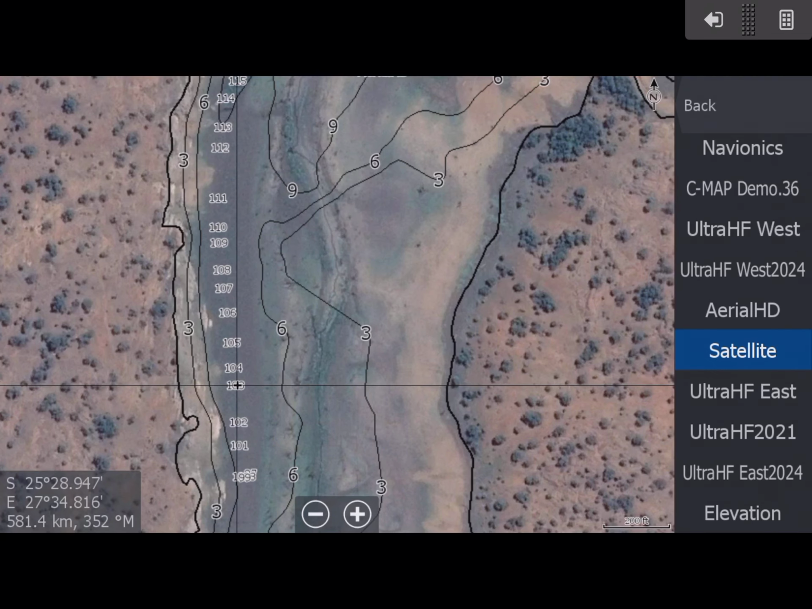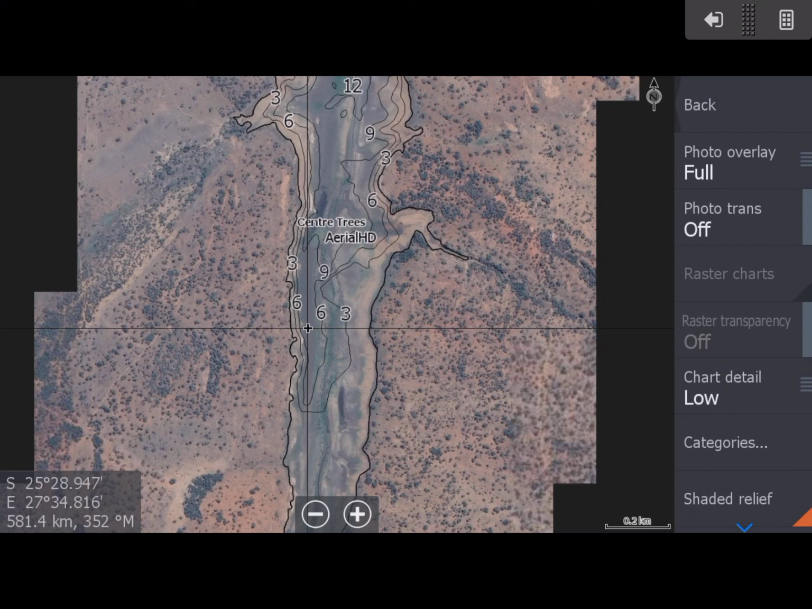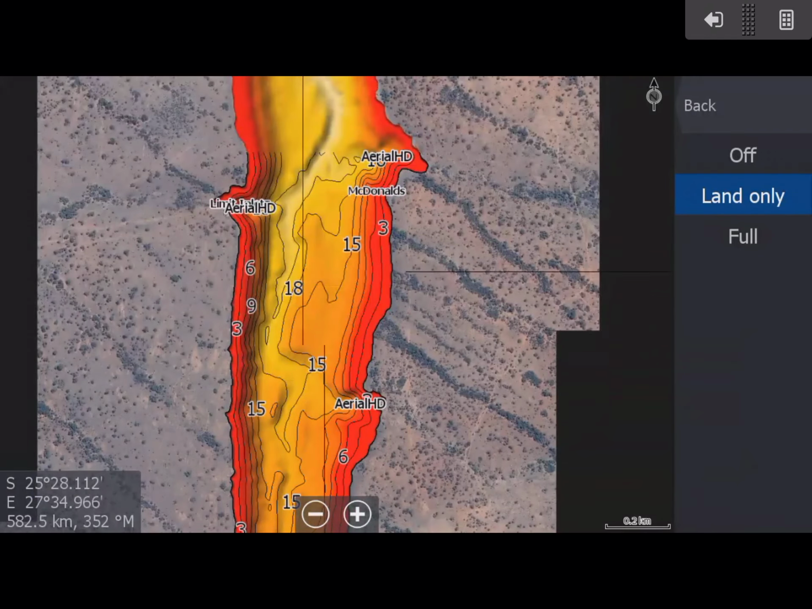Okay, so that's what you do there. We will at some point get back to Roodekoppies and go and do this little section here. It's a very small section that's outstanding there, but this is what you can do in the meantime. And don't forget about our shaded relief. That will help you out quite nicely there.